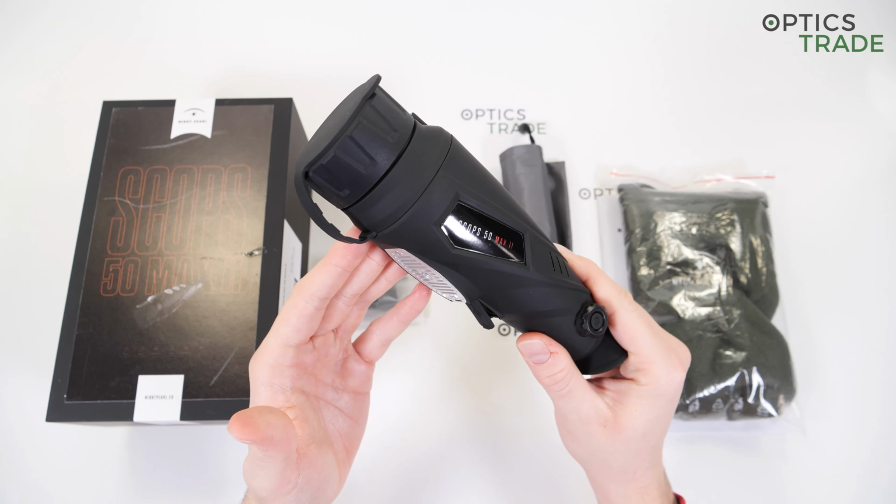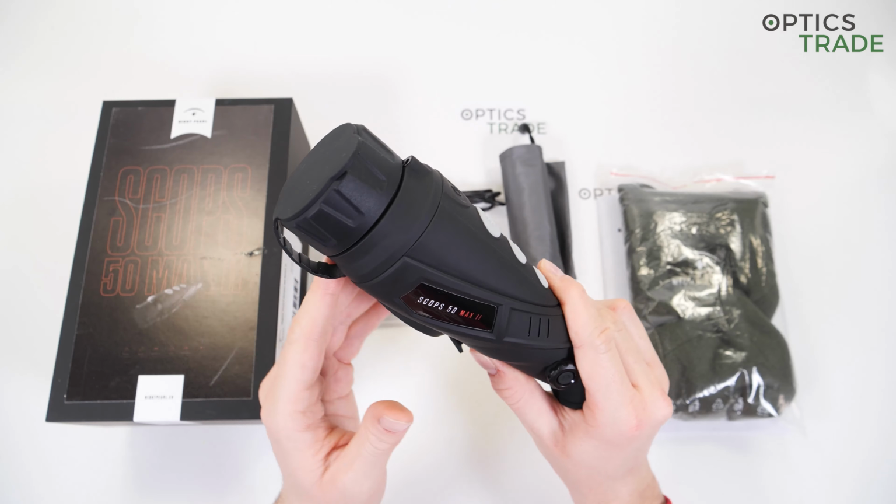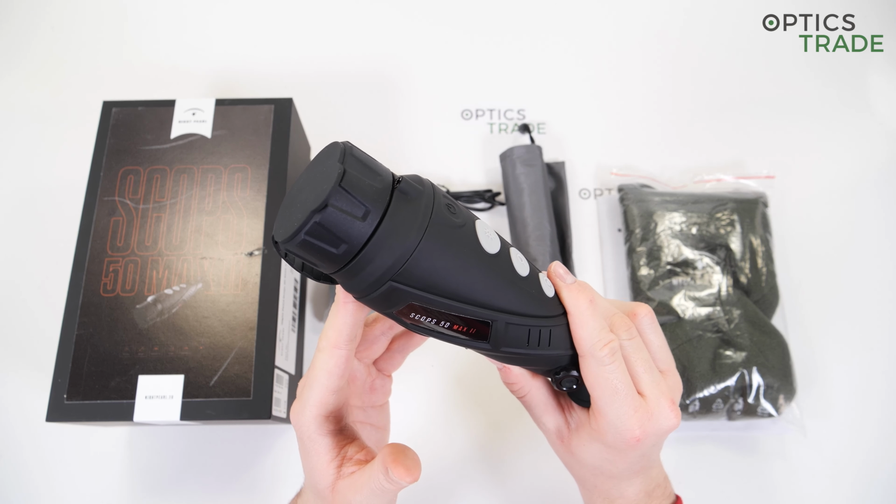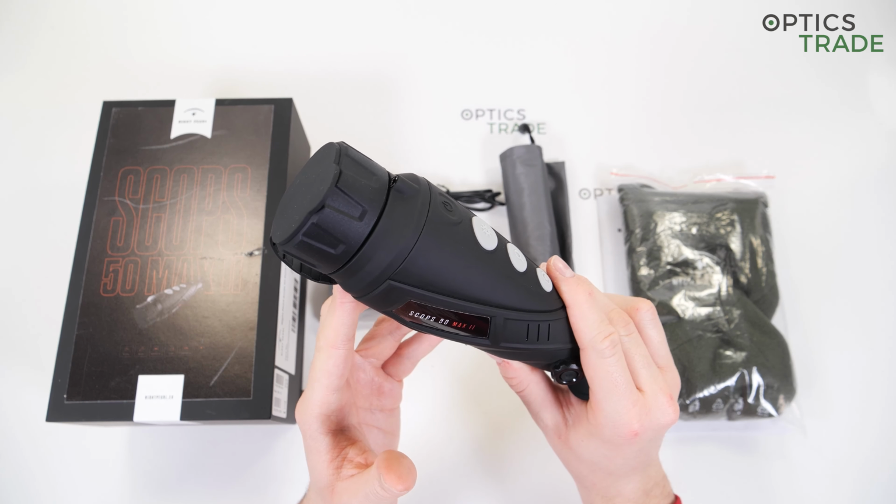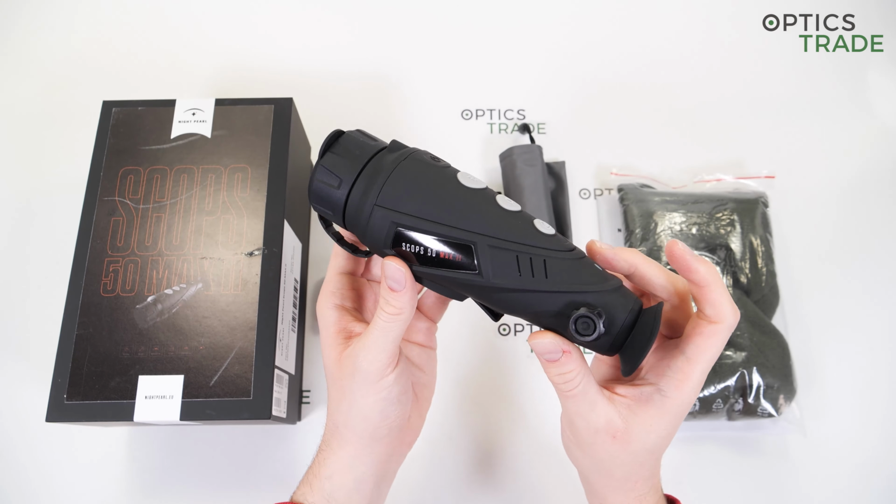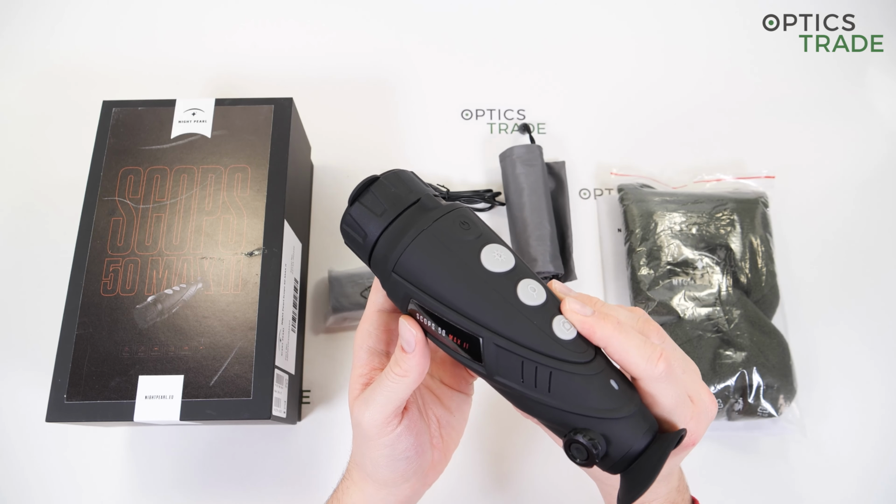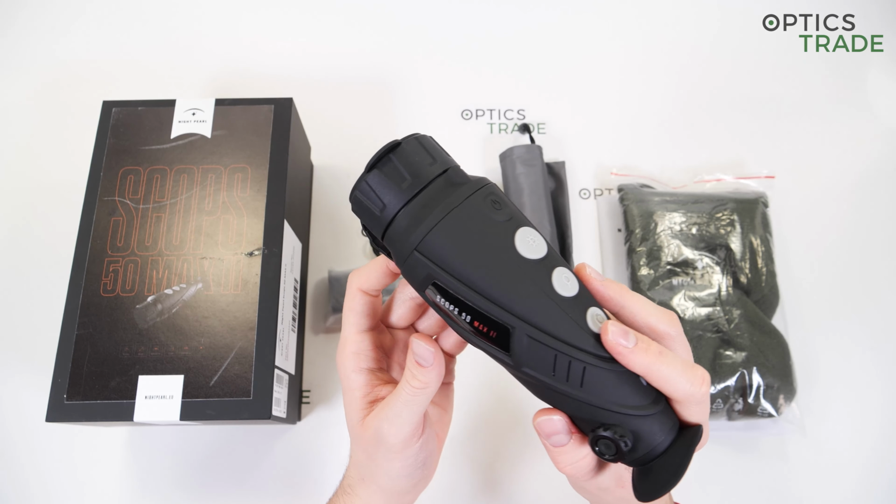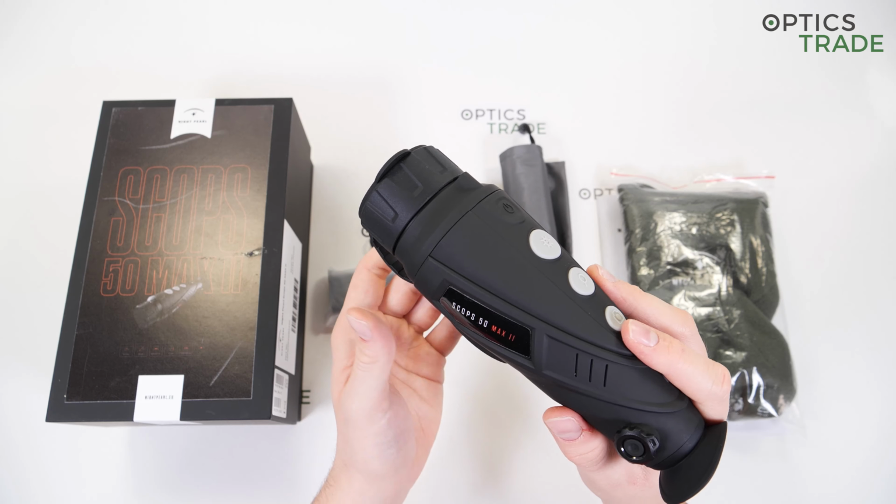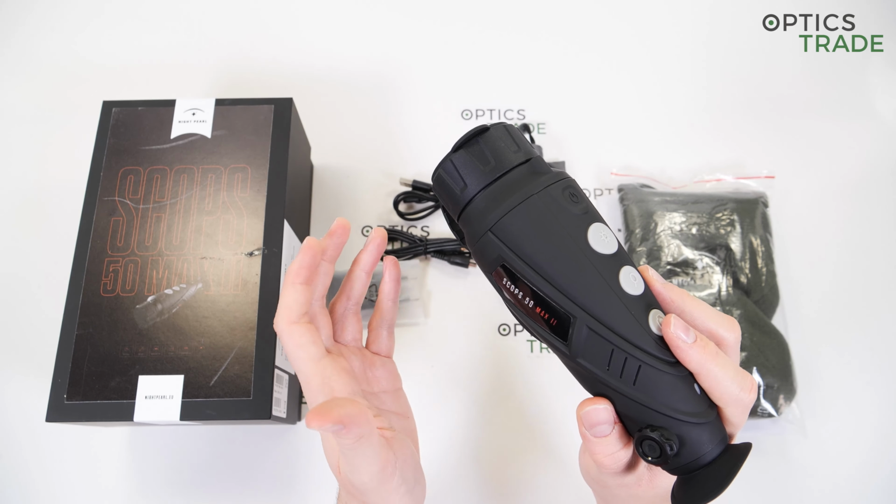The battery is integrated. There is no way to switch the battery if you run out of it, so having an external power bank is a great idea when you're out in the field. If you wish to have the battery replaced, you will have to send the device back to Night Pearl since it is integrated, as I said. But the power bank in the field, of course, solves the problem if you plan on staying outside for longer than 4 to 6 hours.